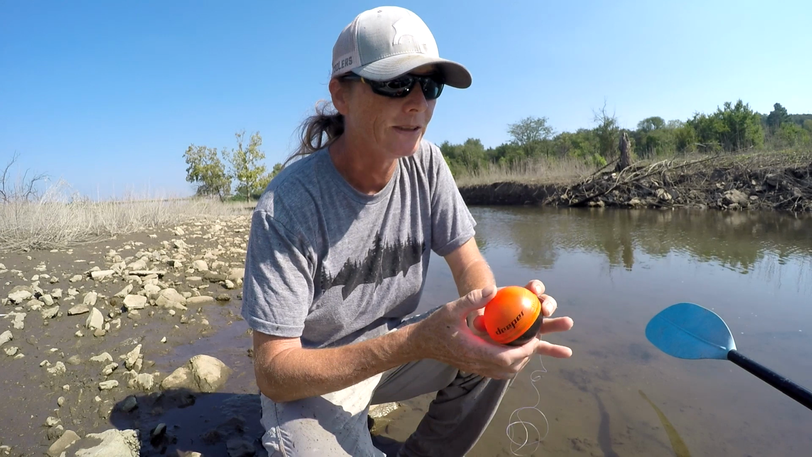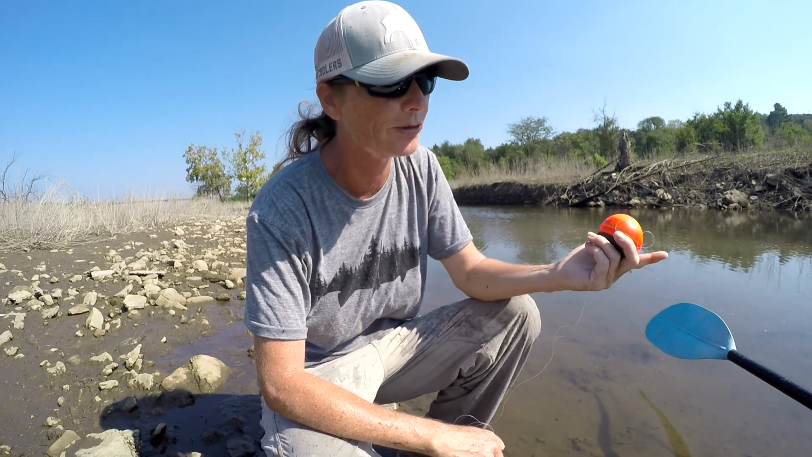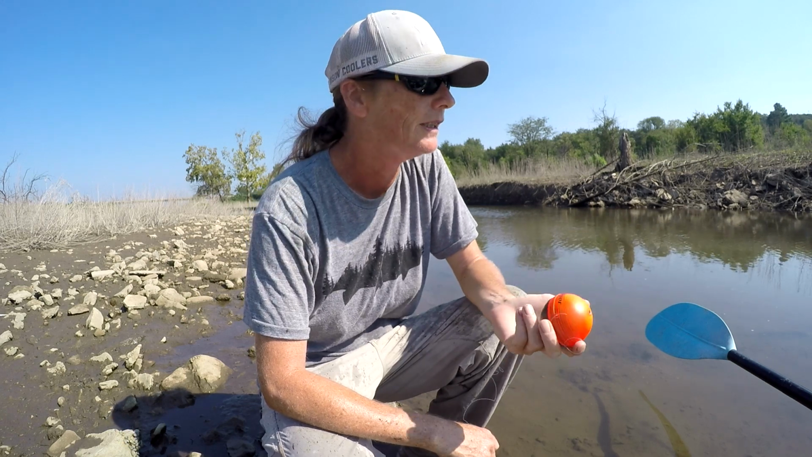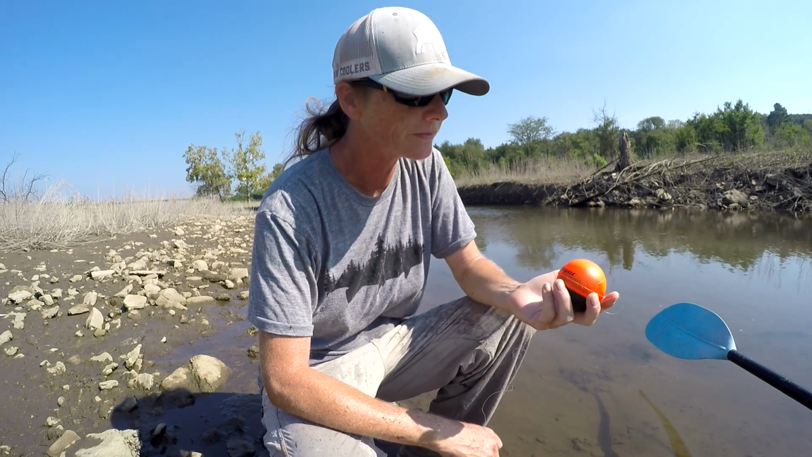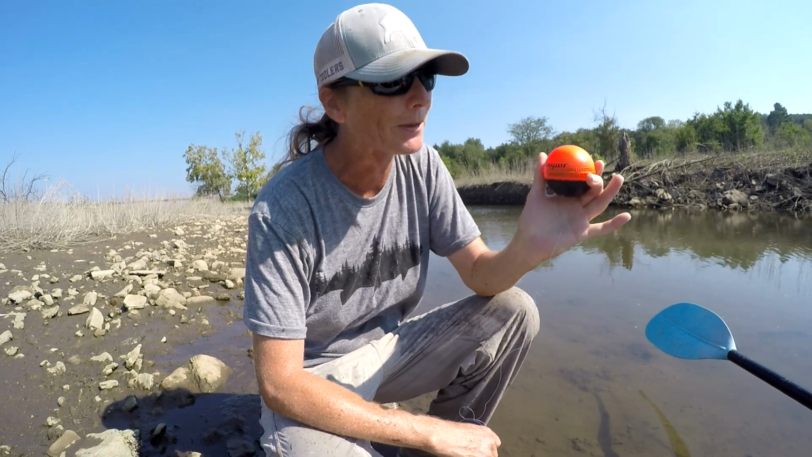Well, Deeper has come out with Sonar for bank fishermen. You can also use it in your kayak, which I'm about to do. You can also hook it up on your boat. This is, as far as I'm concerned, top of the line sonar for us guys.